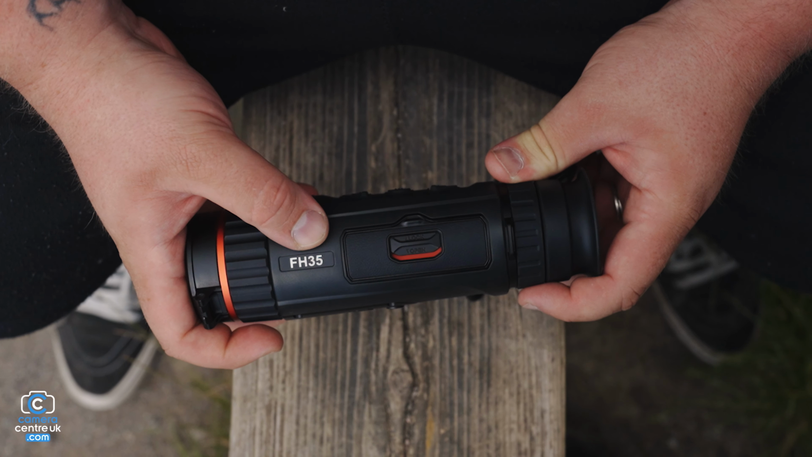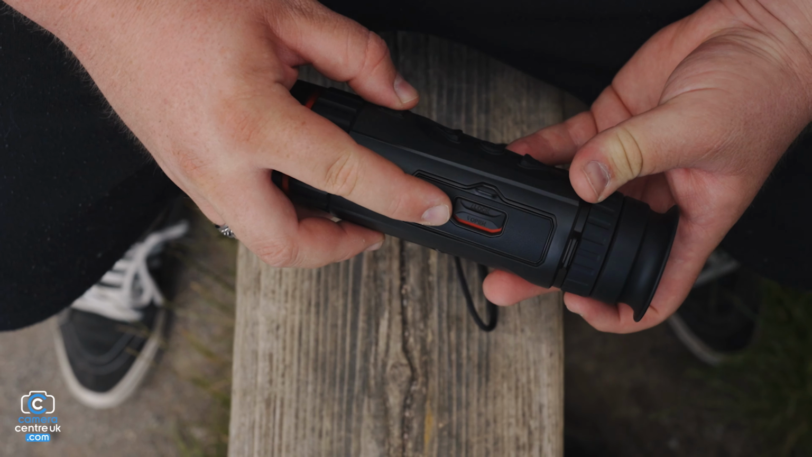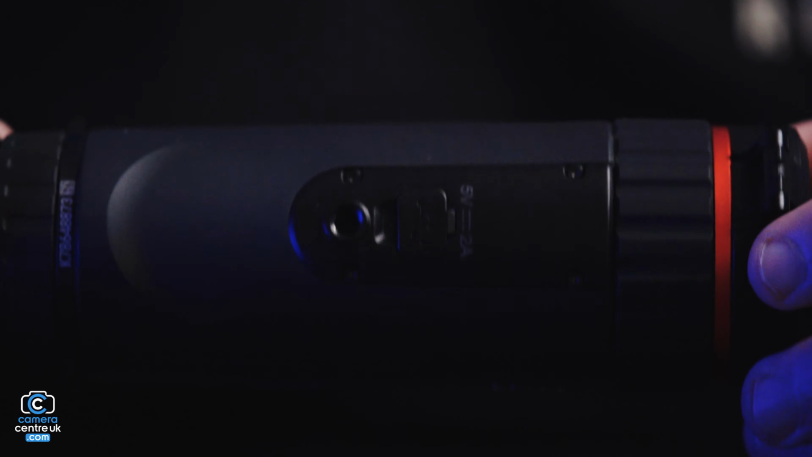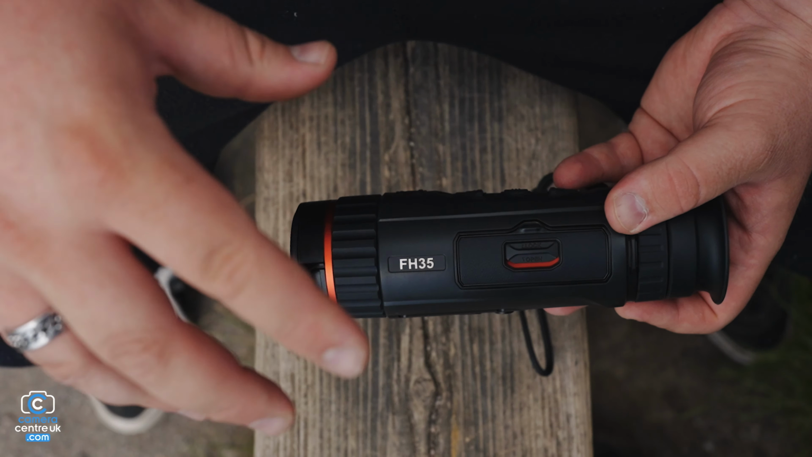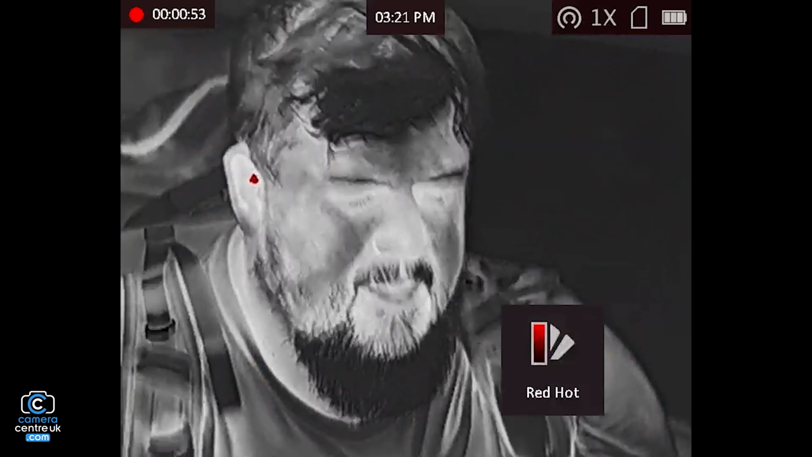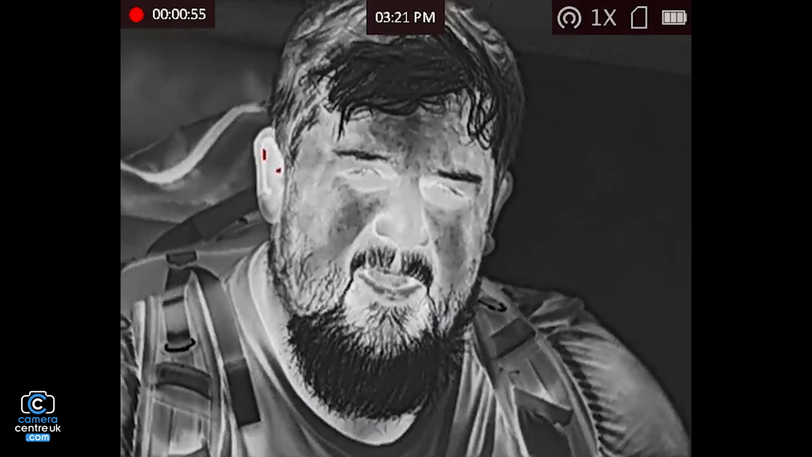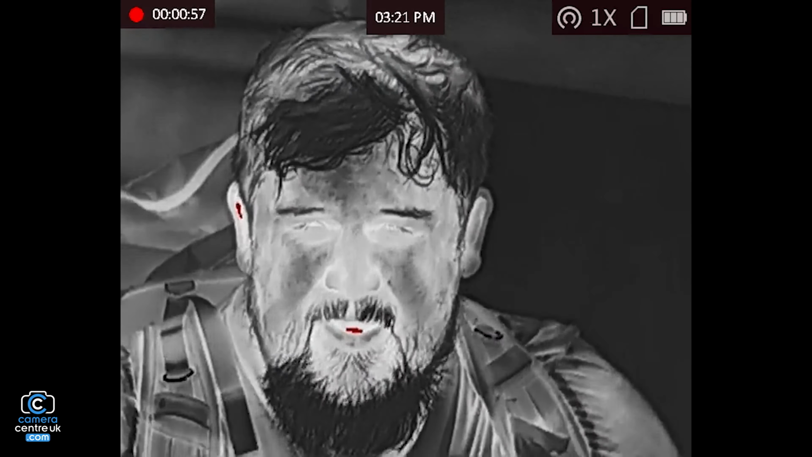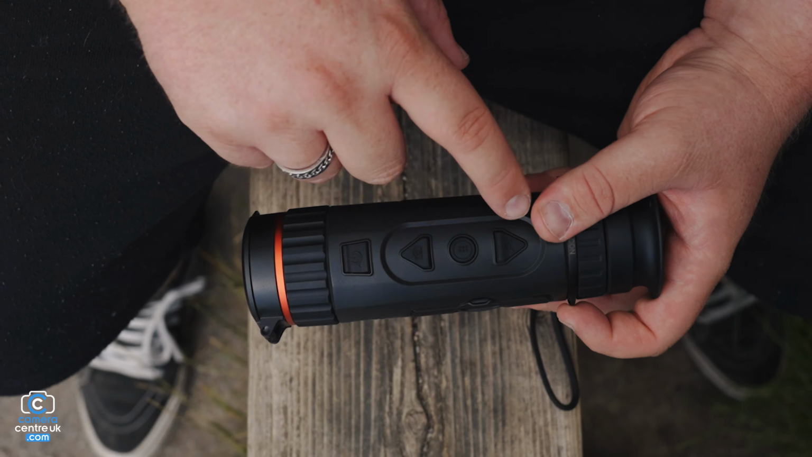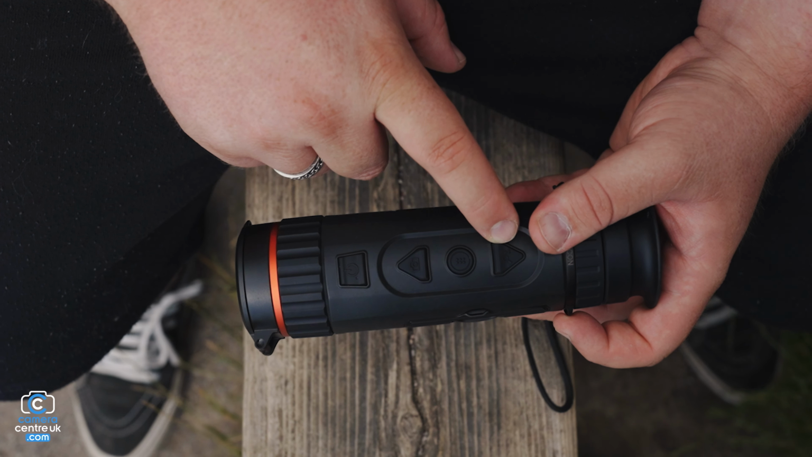This is the Falcon FH35. Right here, you have the battery compartment. It runs off of big batteries that you can find in a lot of places. They are fully rechargeable, and you can charge them. It does come with a charger for them. And then up the top, you got your simple UI interface. So this is your options menu, but also changing what color mode you're on. And then you've got your photo mode, photo video mode, and then your zoom there as well.